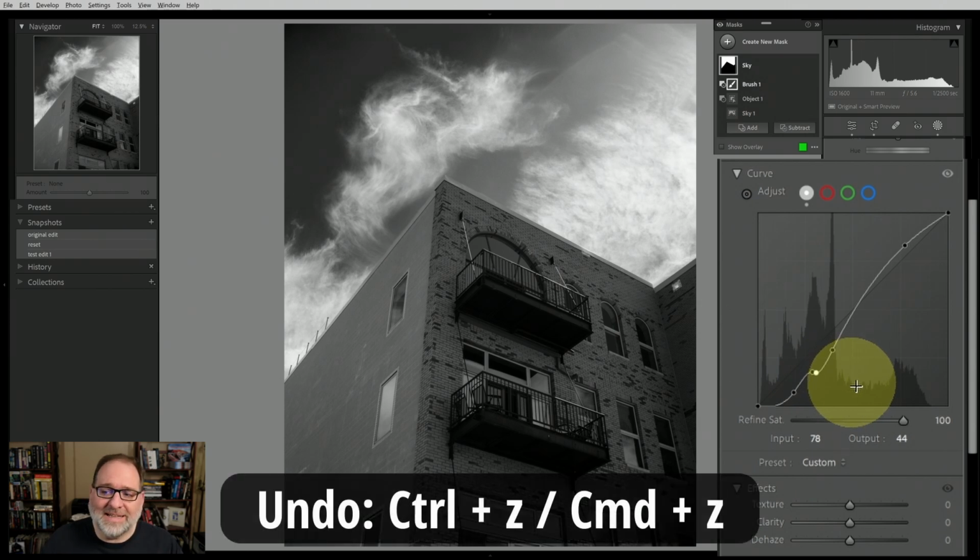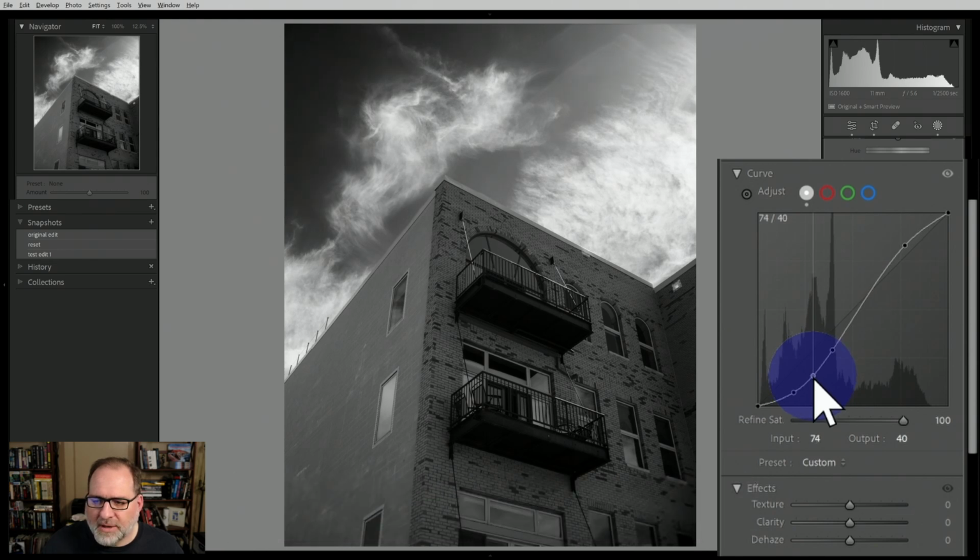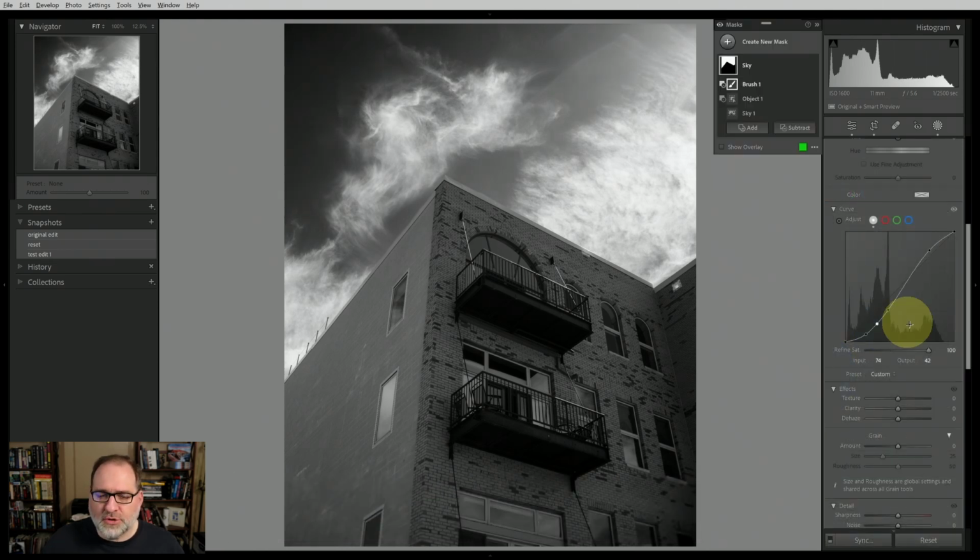If I accidentally click and add a dot because I haven't selected a dot, I can very easily hit Control-Z or Command-Z on the Mac to get rid of that dot and go back and make sure that I'm working with the dots that I want to be working with. So I've got the curve where I like it. Let me make some additional adjustments.